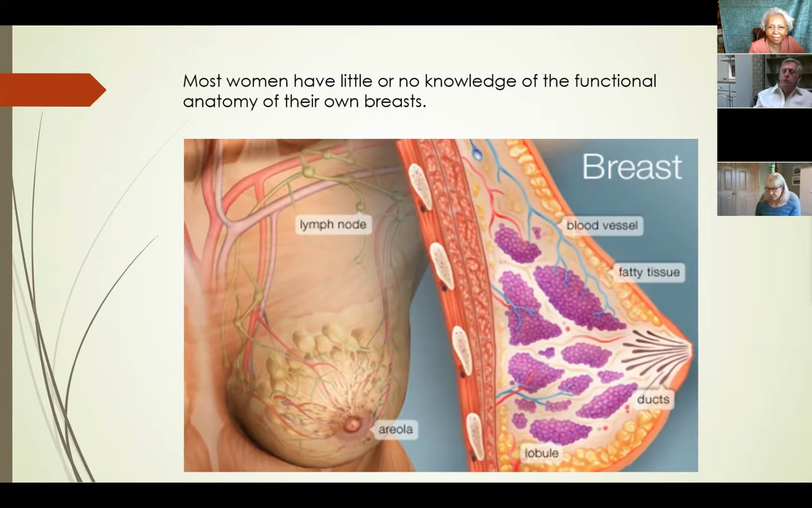This speech was really good because it gave me a chance to look at things. Some of the things I found when I was researching this made me call a researcher, and he's on the line with us. I'm going to have him talk a little bit about biofilm, because I wasn't aware of that in the breast. I was aware of it in the colon, being a colon therapist. But in the breast, we've got blood vessels, fatty tissue, and a lot of lymph nodes. And I think that a lot of us, that's how our cancer starts, is through the lymph nodes.